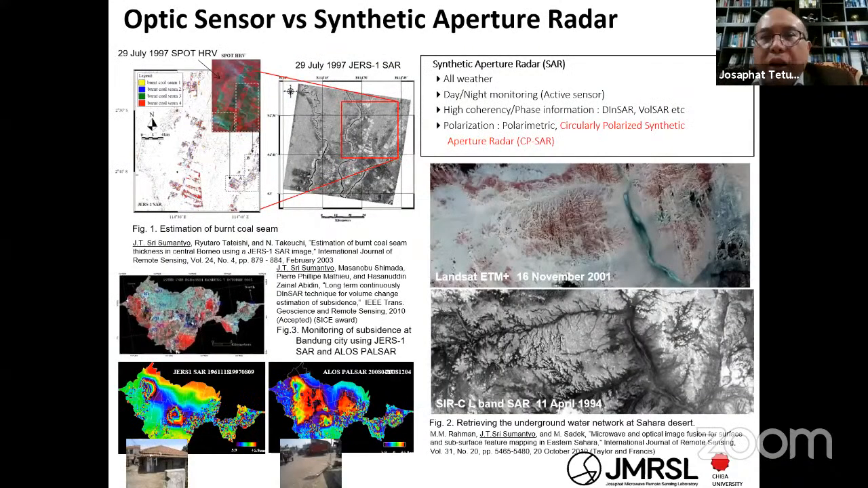Okay, and the characteristic is like I already talked about. The SAR image is free of cloud, haze, and sometimes fog. Yes, and mist, because it uses microwave and can penetrate. For example, this is one when I analyzed the fire burn at Central Borneo, and you can read my paper in the International Journal of Remote Sensing.